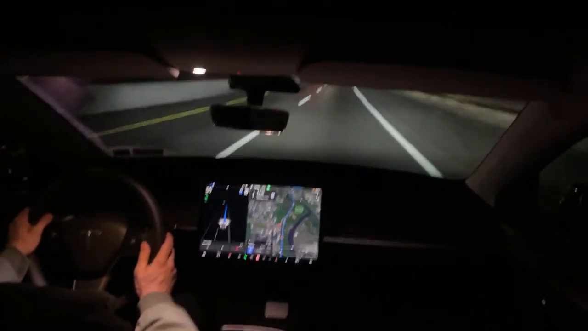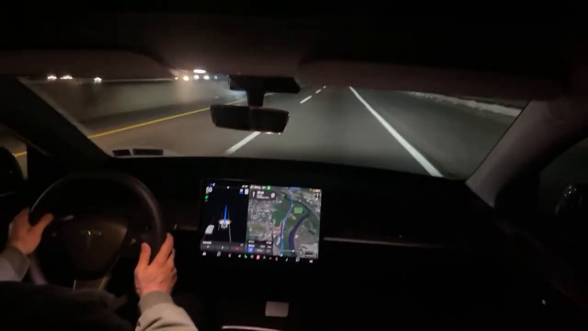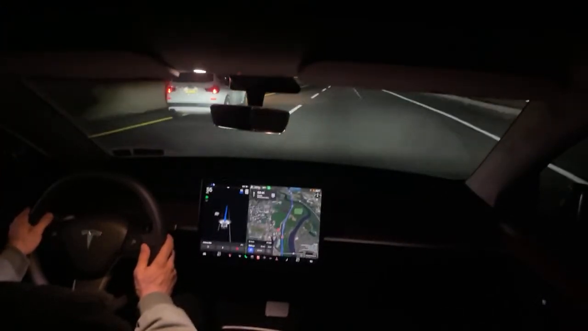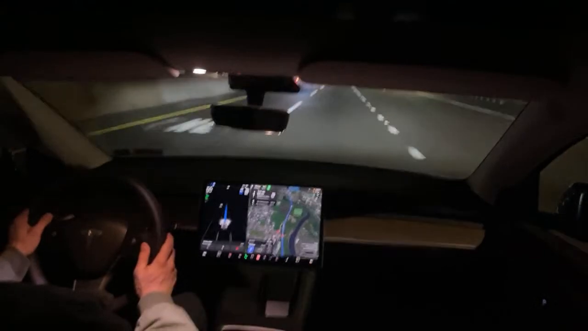So far, this ride is completely smooth, and for the last 8 minutes, I haven't touched the brake at all. I have touched the gas, but as you guys can tell, the gas only means that you're going a little faster. So if the car can handle that, I think that's a positive.